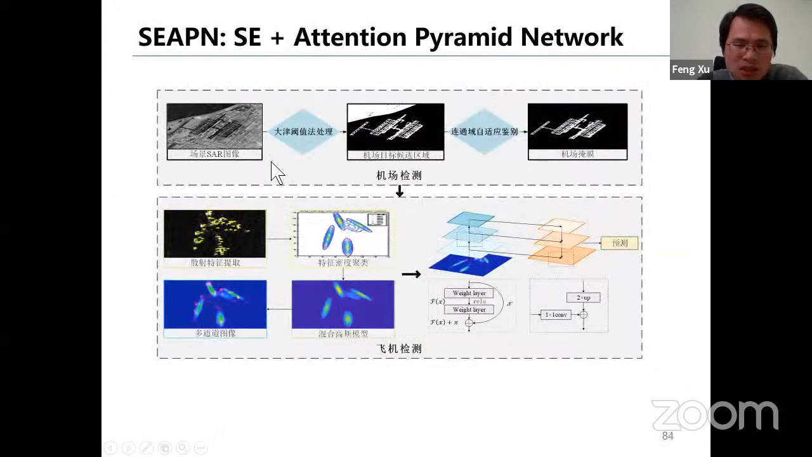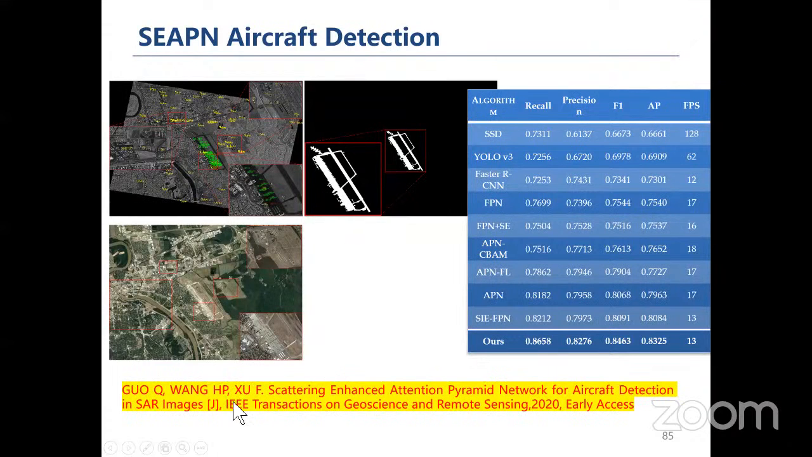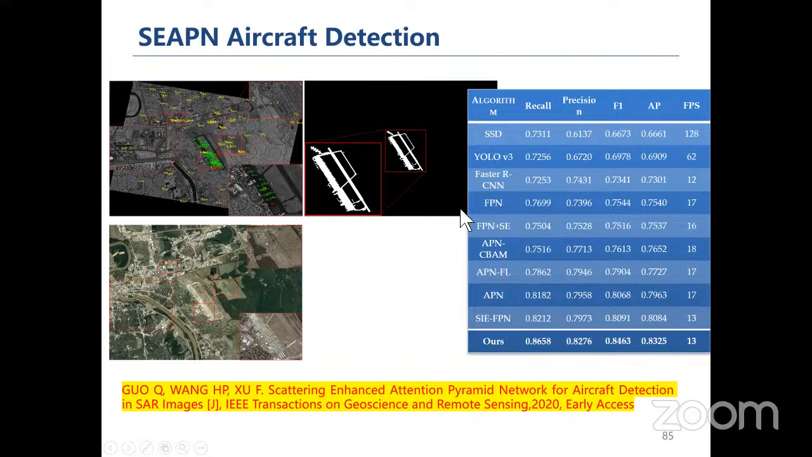This is basically aircraft detection and recognition, and this is a paper about it. It's a regular neural network, but with scattering enhancement.